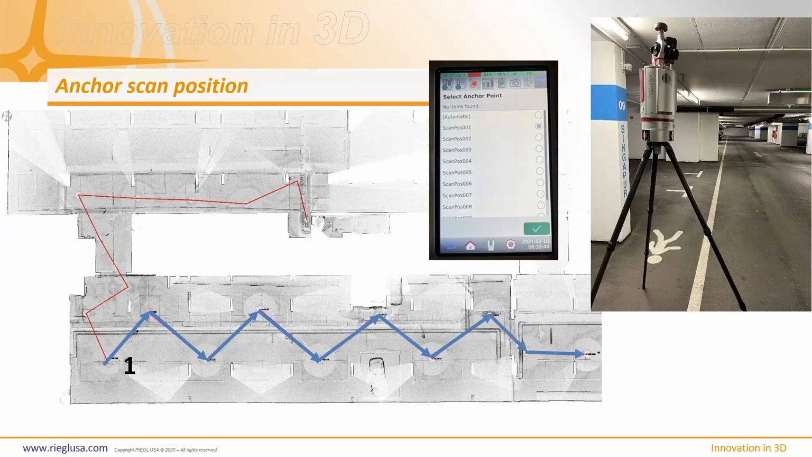Okay, so moving on. Another new function that has been implemented and improved, for both the RIE project app and also RiSCAN Pro, is that now it's possible to go back to an already registered scan position in the field at any time.